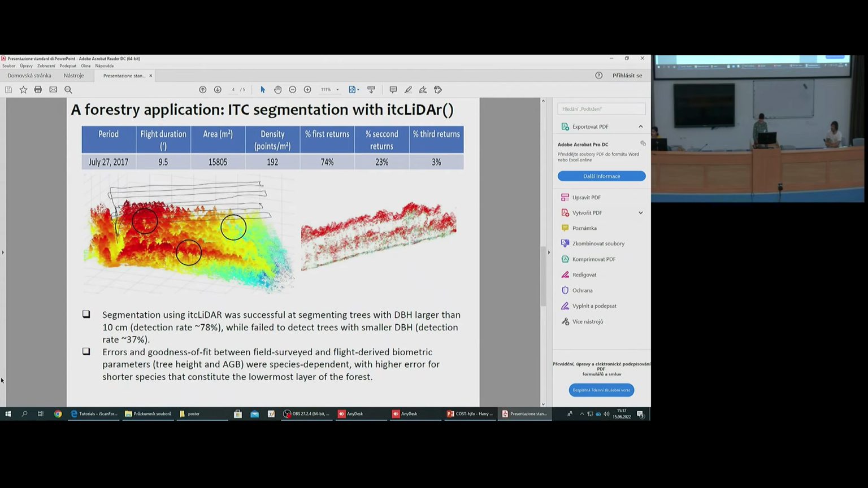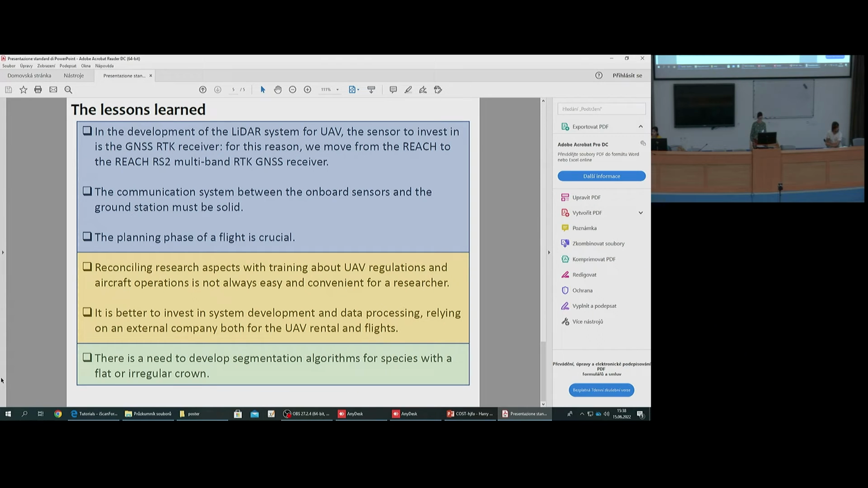So, through the development of our LiDAR system, we learned some lessons. Specifically, we learned that the sensor to invest in is the GNSS RTK CAP receiver, and probably this is in line with what Julian Tomastik showed this morning. For this reason, we moved to a multi-band RTK GNSS receiver, which is the Emlid Reach RS2. We learned that the communication system between the onboard sensor and the ground station must be solid and flexible. This was the crucial point in our field activity.